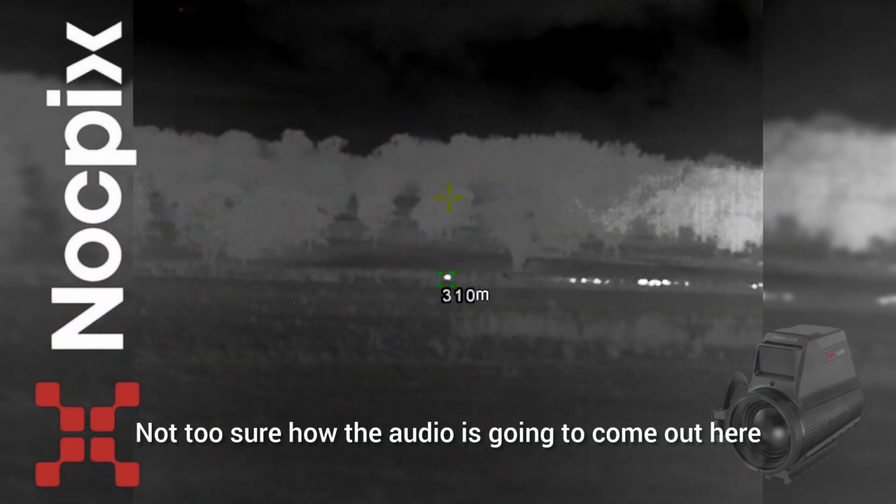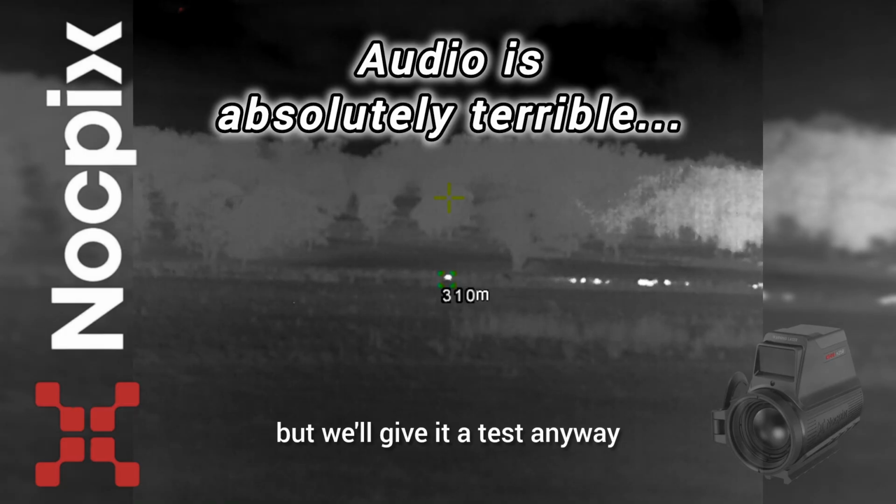So yeah, I'm gonna jump back in the ute, scan around for a bit. I'm just gonna sit here and wait for maybe 15-20 minutes to see if anything comes out before I move on to the next paddock. But yeah, look, fingers crossed it's a good night. Hopefully I've got something good to show you all. And yeah, I'll talk to you through the evening. Enjoy. Not too sure how the audio is going to come out here, but we'll give it a test anyway.